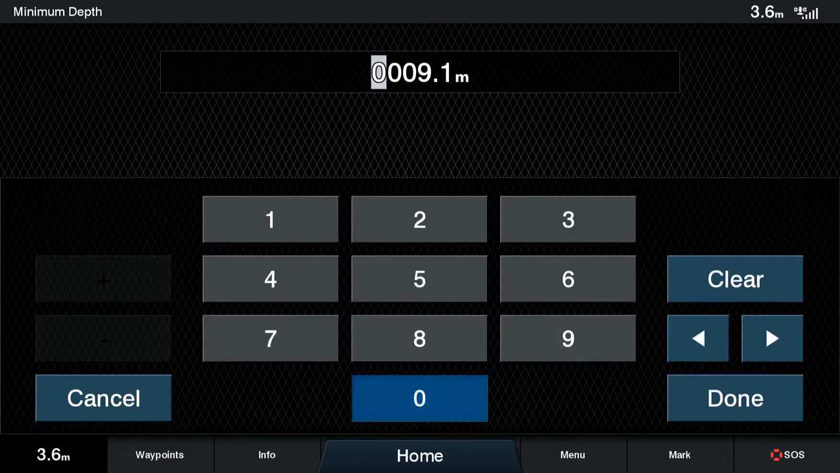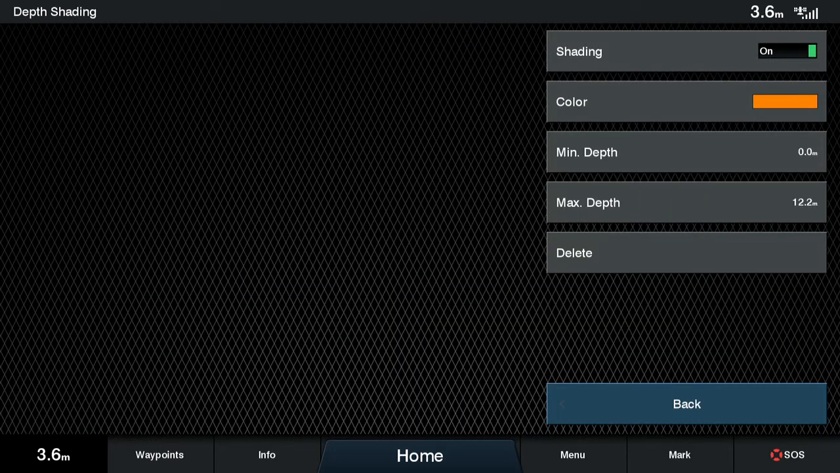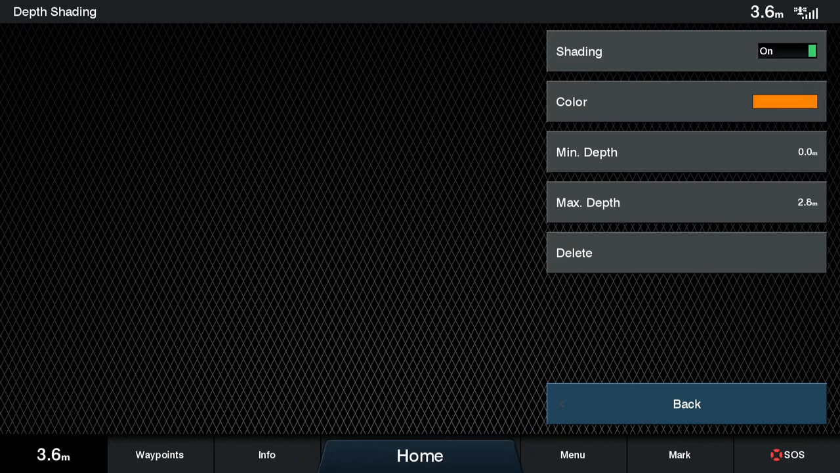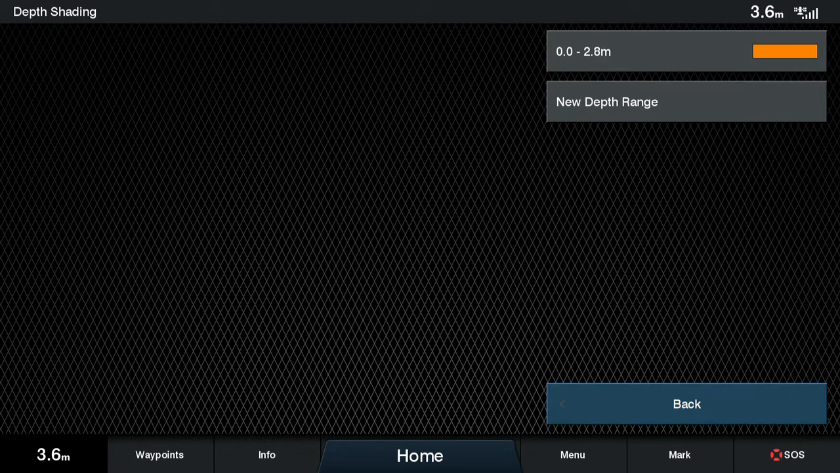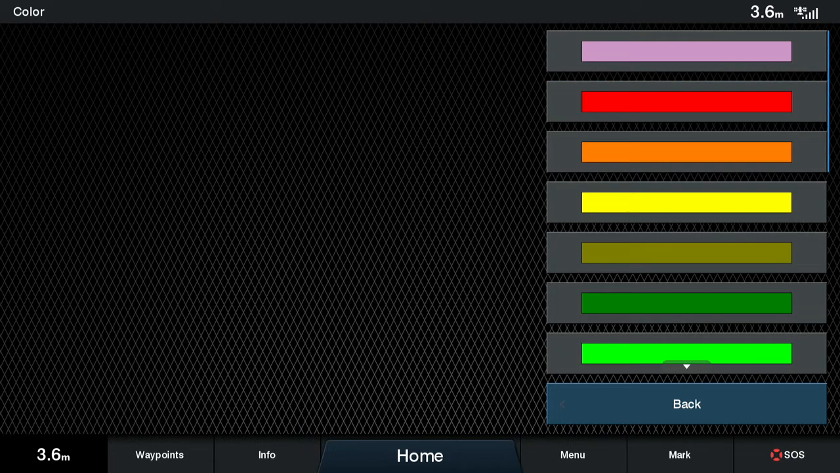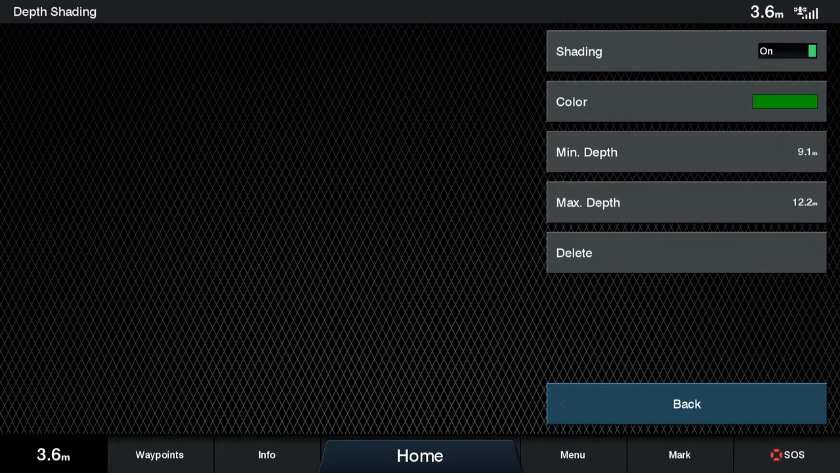This is the area where I don't want to be trolling. The shad would be actually trolling at approximately 2.5 meters, so I don't want to go below 2.8. I might actually hit the bottom. So I will first set up an orange band on where I do not want to troll.